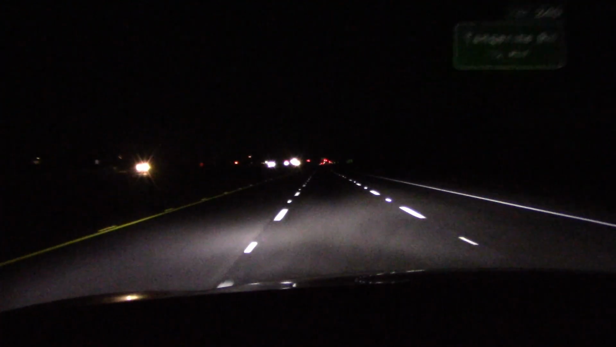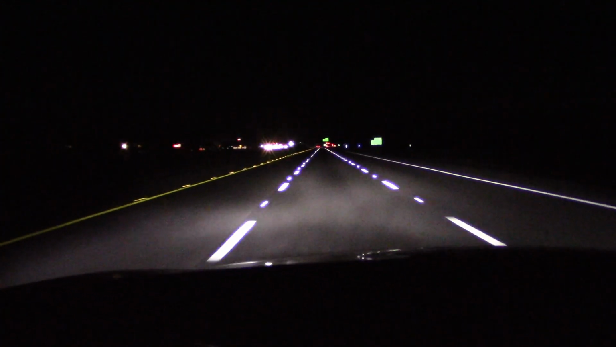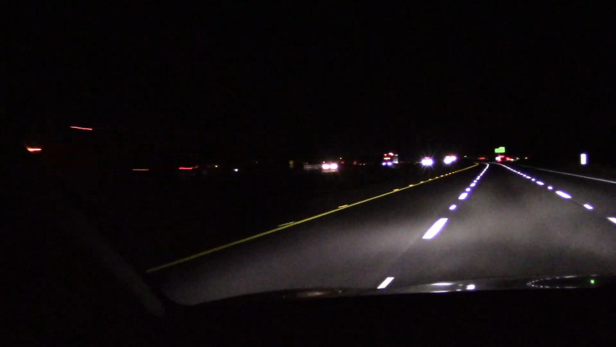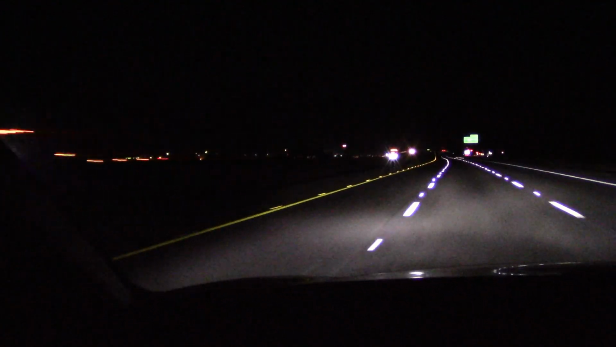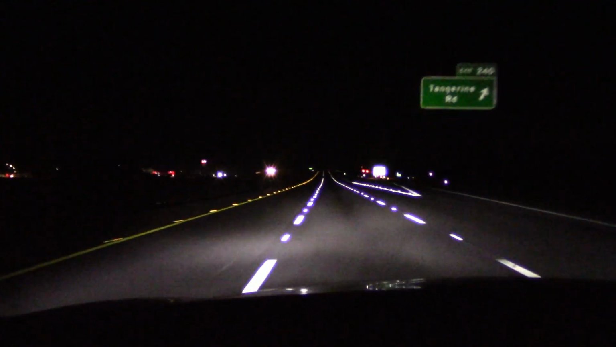I think for most of my highway driving, unless there's somebody right in front of me, I'm just going to drive with the high beam on. It's a pretty narrow beam, and I don't think I'm going to be blinding anybody on my left. At least I haven't been flashed. Not in the past 100 miles, and not tonight. So it doesn't seem to be bothering anybody as far as oncoming traffic goes.